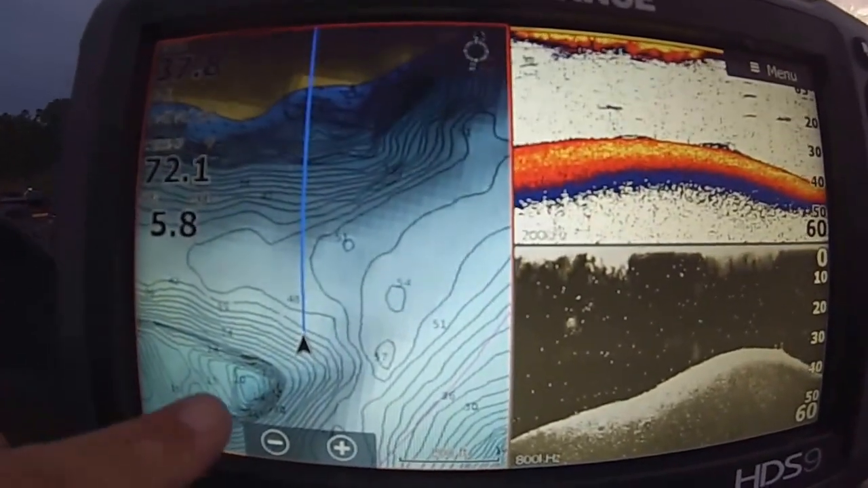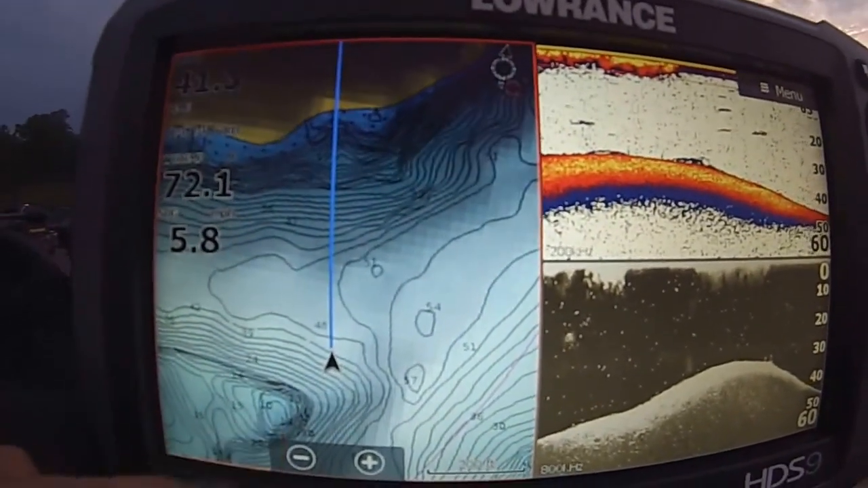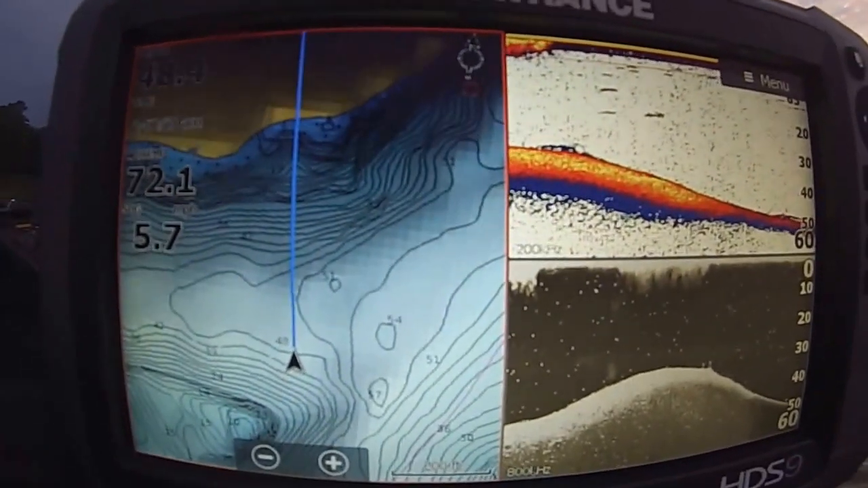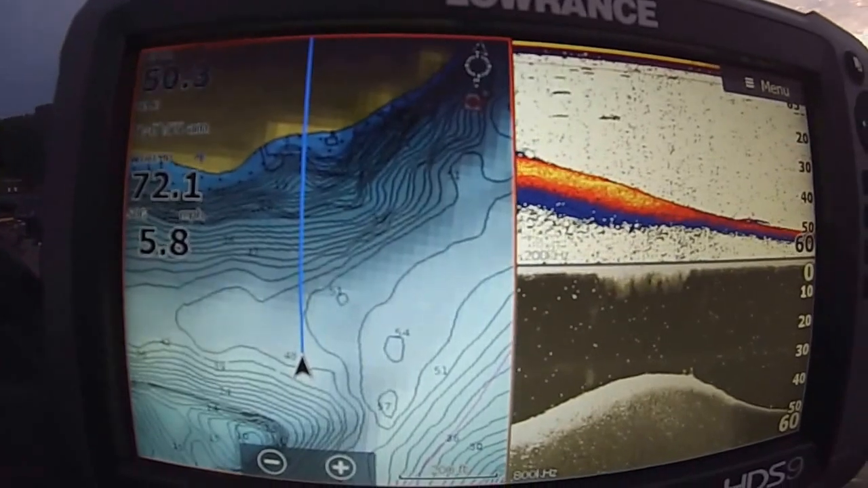But humps are always a good spot. If you can get a point with a hump on it, they're usually going to produce. But let's go check a few other places out.